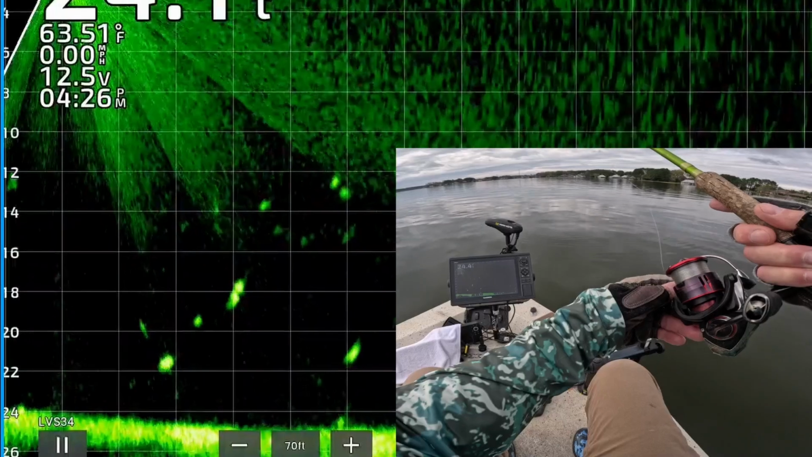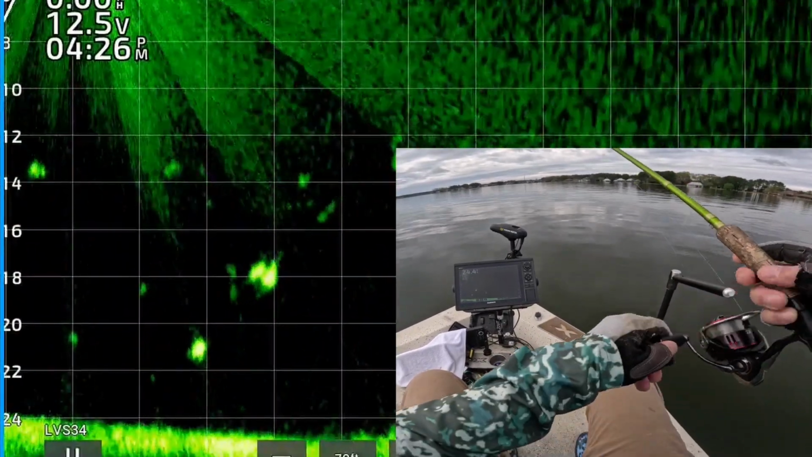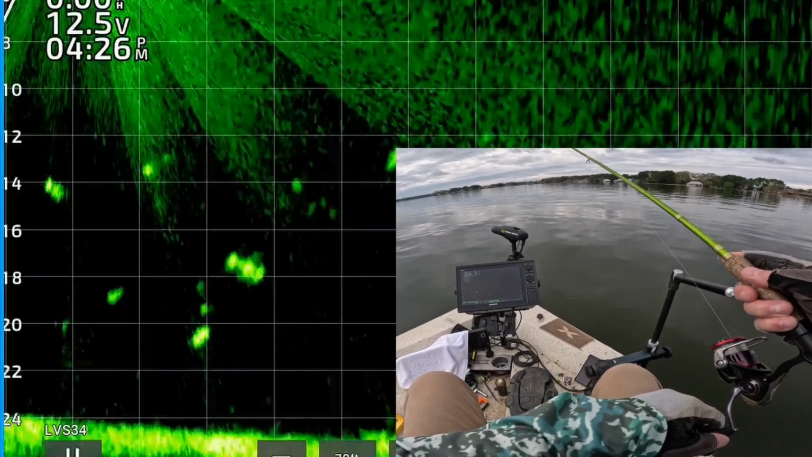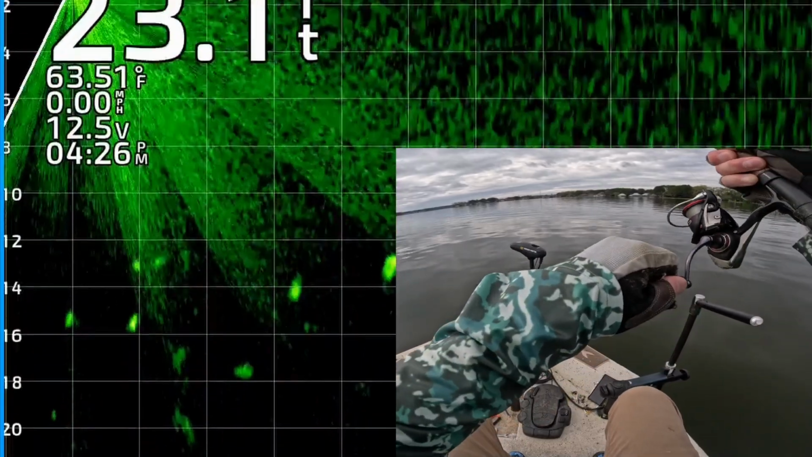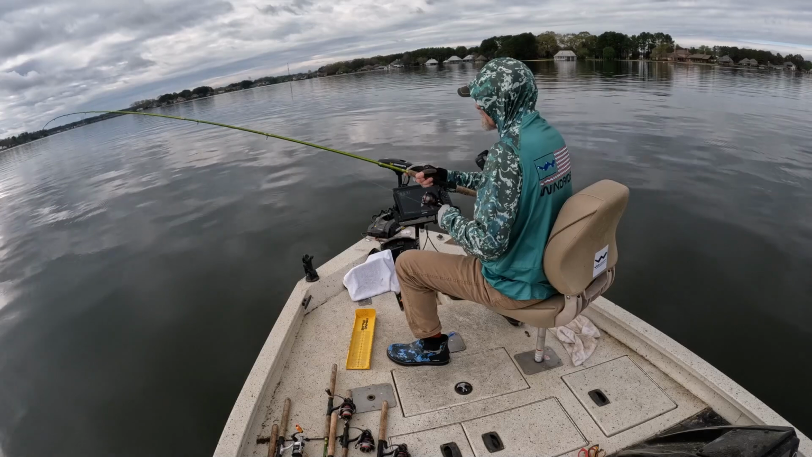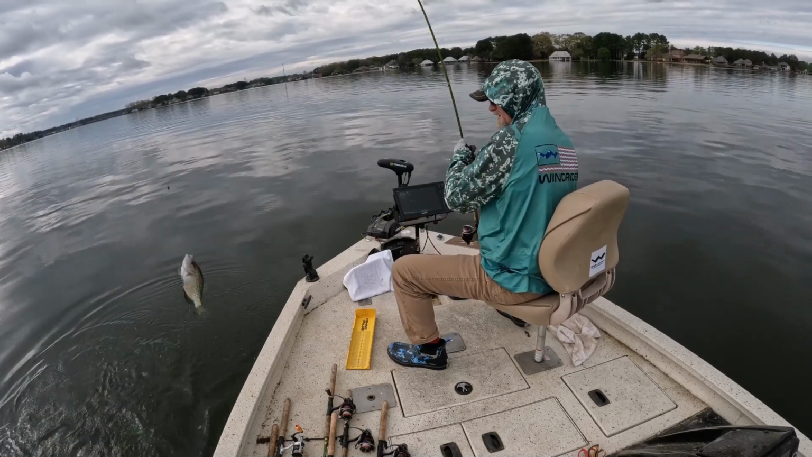Didn't really get that lined up, so I'm going to drop it back down to that fish right there, 4 feet off the bottom. That's a good looking one. It's about to be on top of him, and he is about to eat it. Right there. You got that one right on the boat. That's a good one too. Get in there. It's another male.